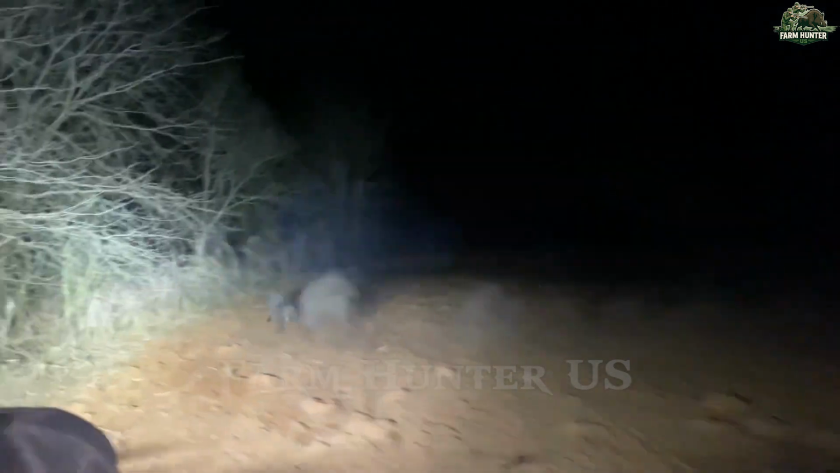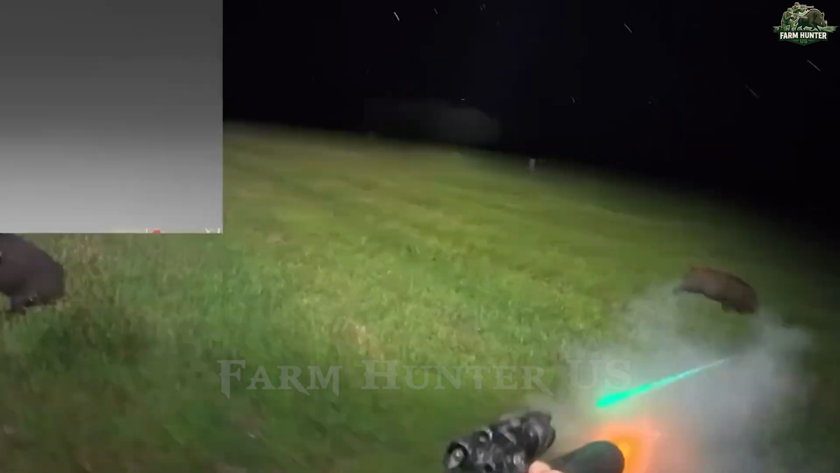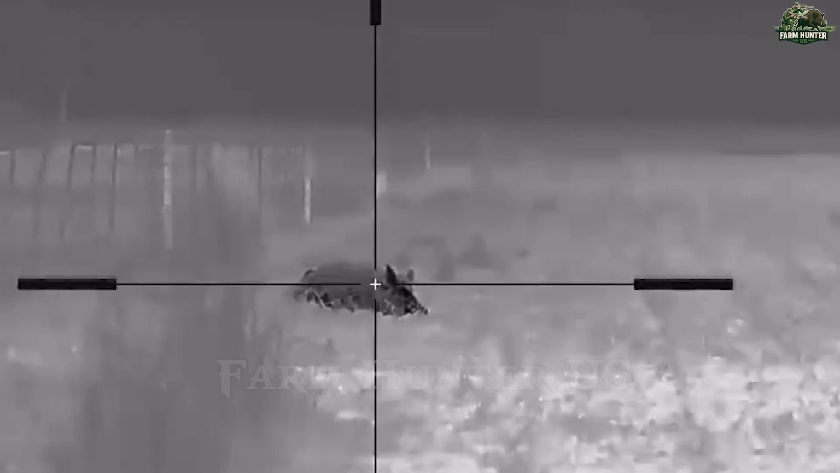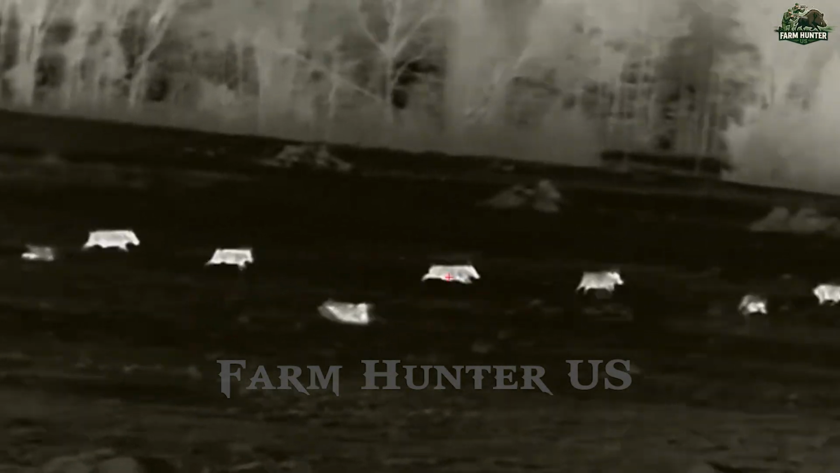But it's a battle that I willingly continue, night after night, knowing that my actions help control one of California's most destructive invasive species. And as long as these pigs roam our farmlands and forests, I will be there, with my ATV, my rifle, and my unwavering commitment to defend the land.